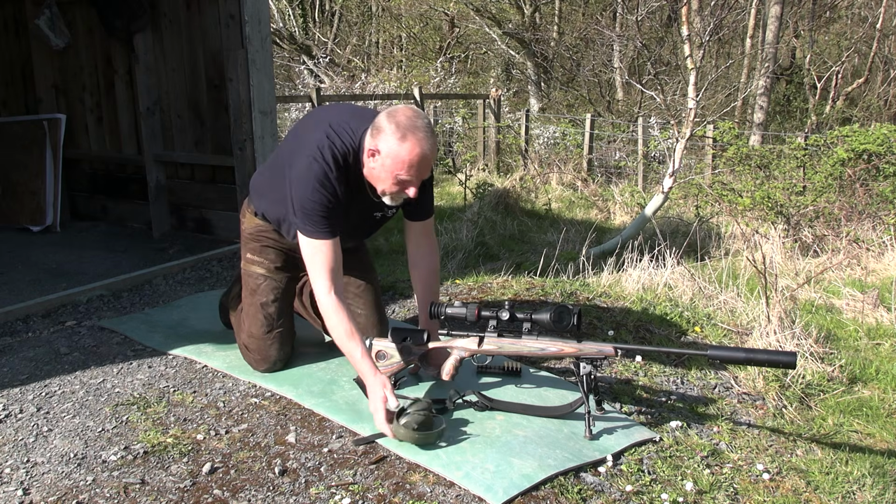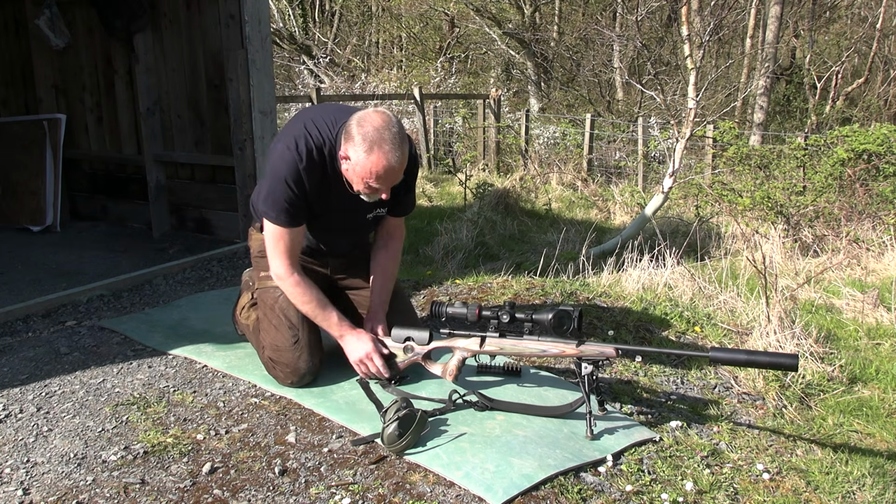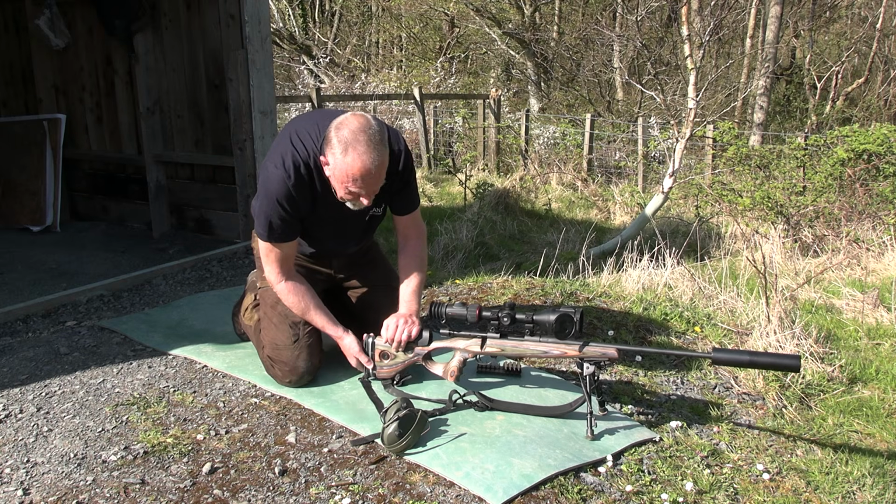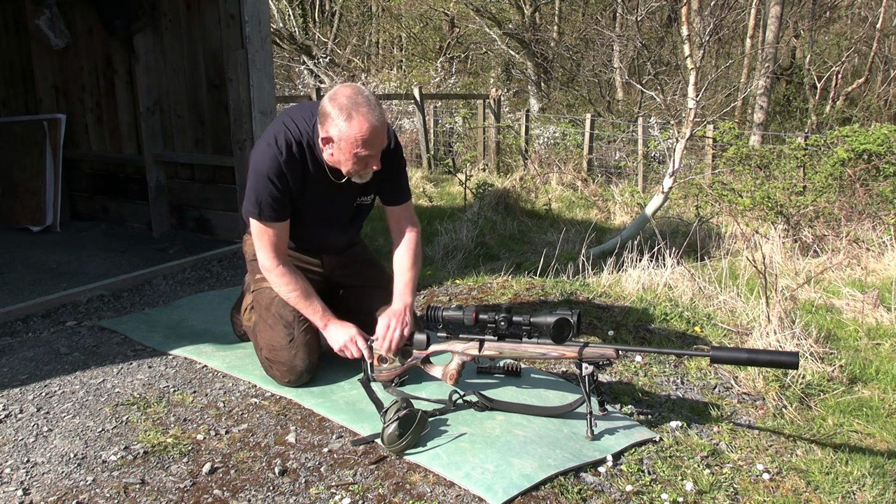I think the one thing to say is about the weight and the feel of the rifle. I love a thumbhole stock because it just naturally fits your hand and it's so comfortable to use. A little bit of weight on the stock and the rifle makes quite a nice stable platform, and we shoot all the time off sticks, so that's something you actually need off a set of quad sticks.